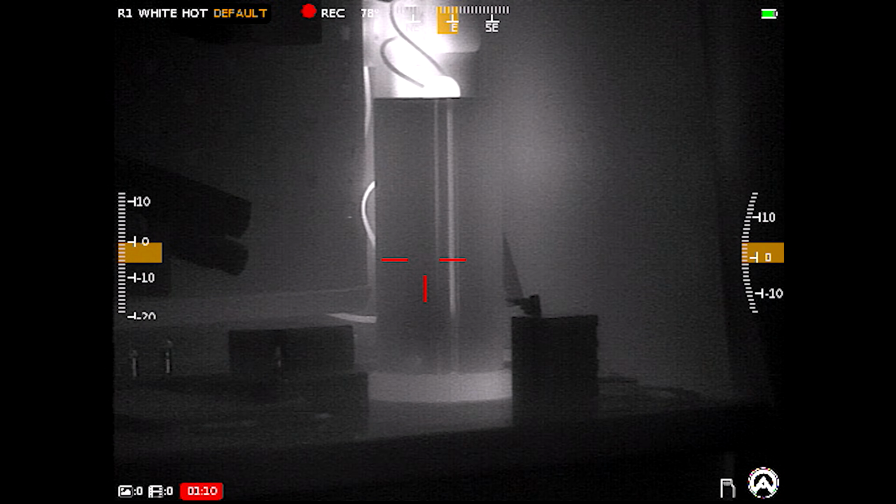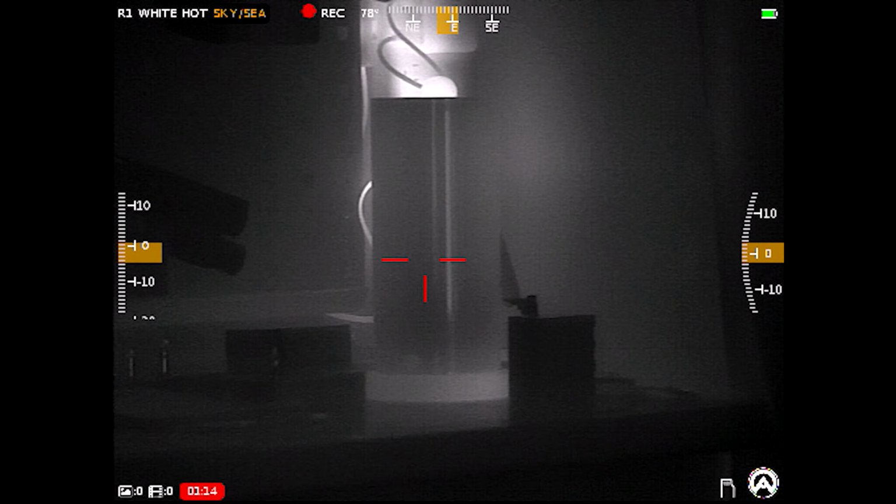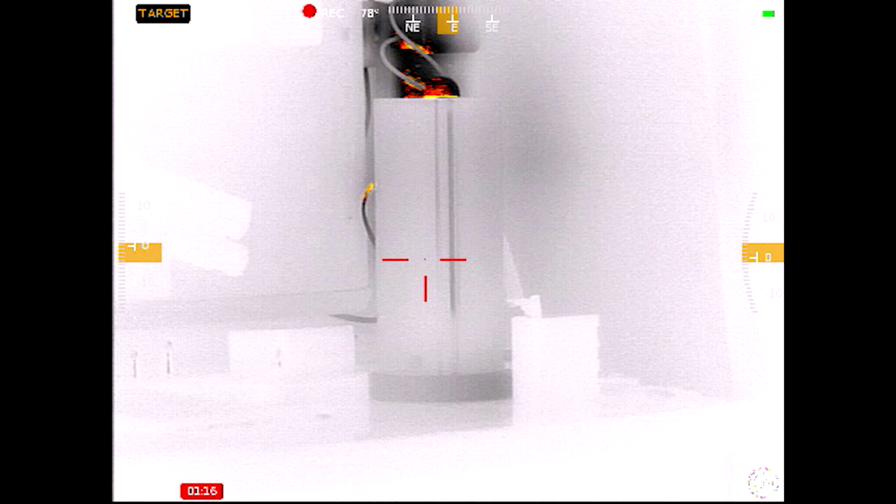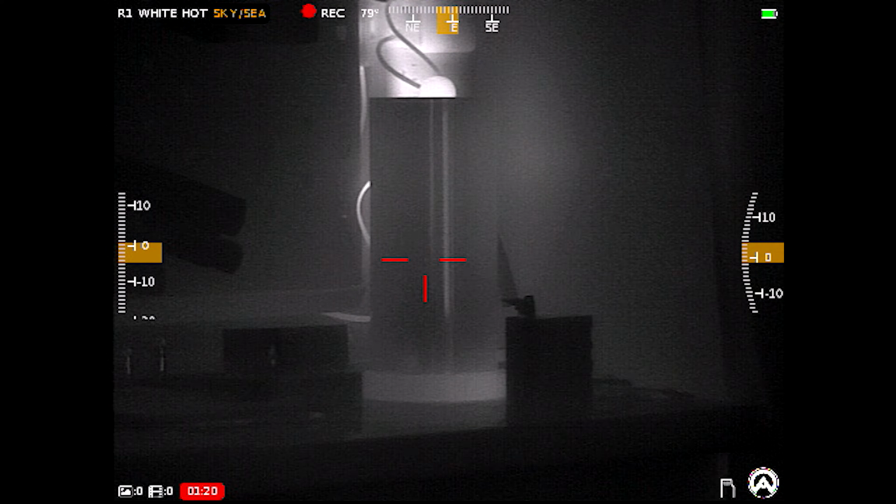But it really just depends on the environment you're in. But nonetheless, just know that, for example, even if I go to see sky, you can then change the different color palettes. So there is an overwhelming amount of options here.